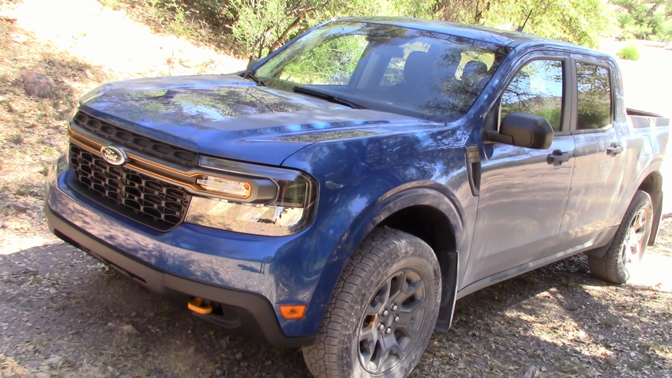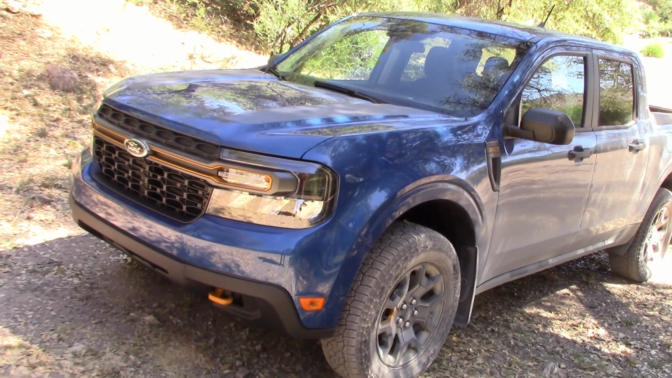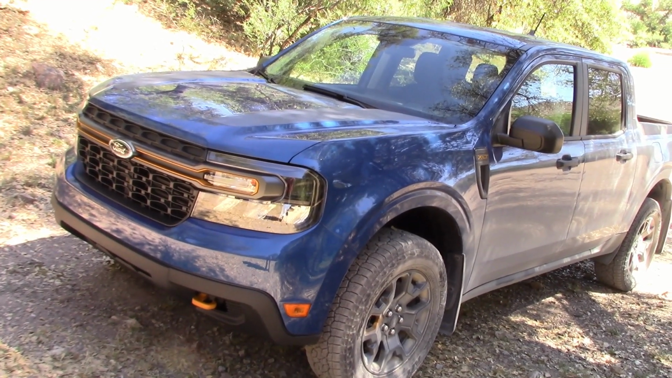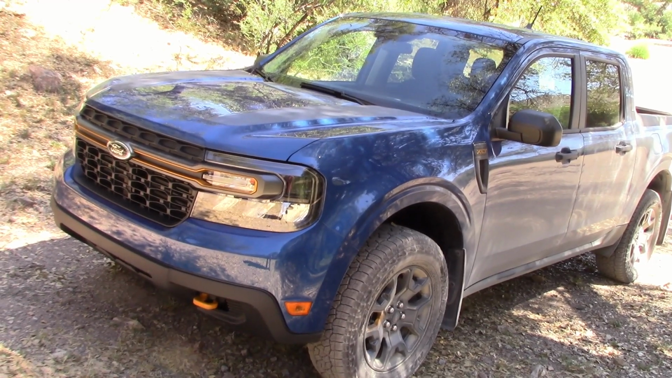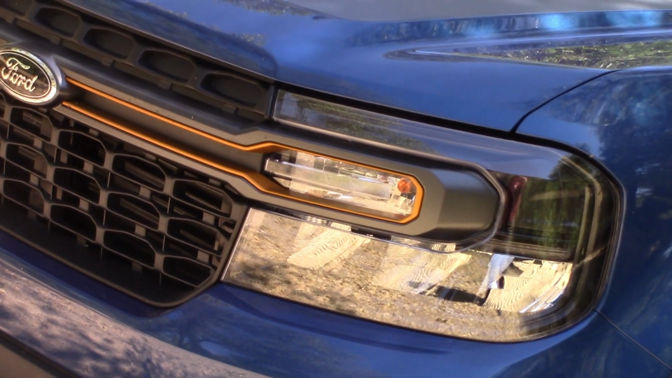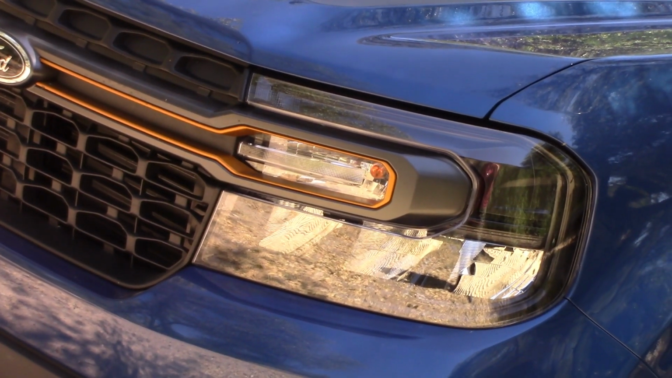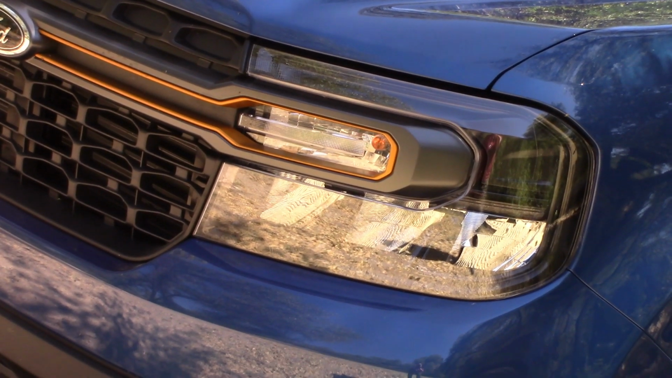Looks like Ford sent us another Maverick to test. A nice trimmer. We did a full road test on this already, doing off-roading and fuel economy numbers, but here we're doing the headlight test, night drive only. If you want to see the full road test, we'll have a link for that at the end of this video. So let's take these lights out and see how they work.